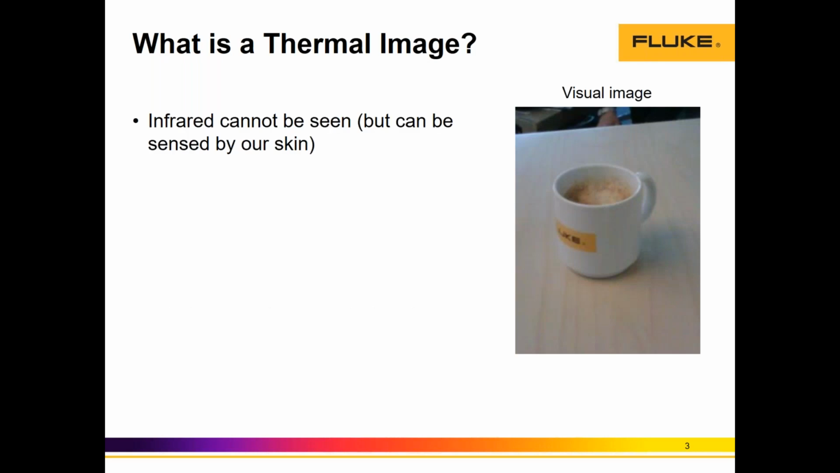So let's kick off with what is a thermal image. A thermal image is the graphical representation of the thermal energy or heat of an object. Since infrared radiation is emitted by all objects with temperature, thermography makes it possible to see an inspected object. And this is important, with or without visible illumination.